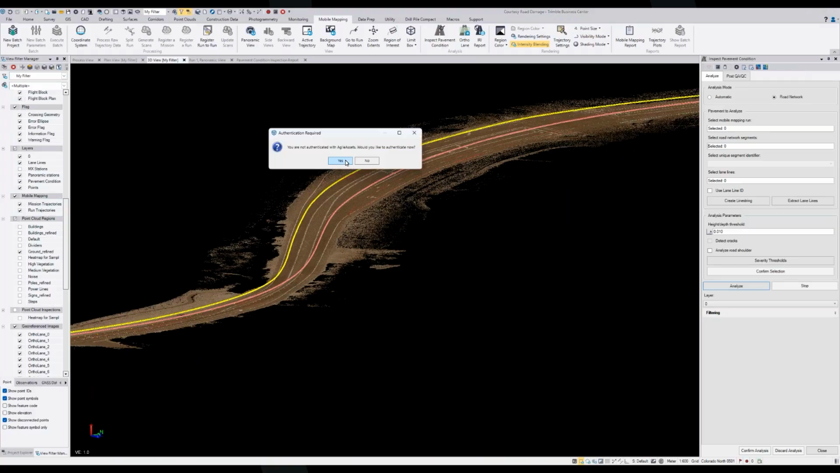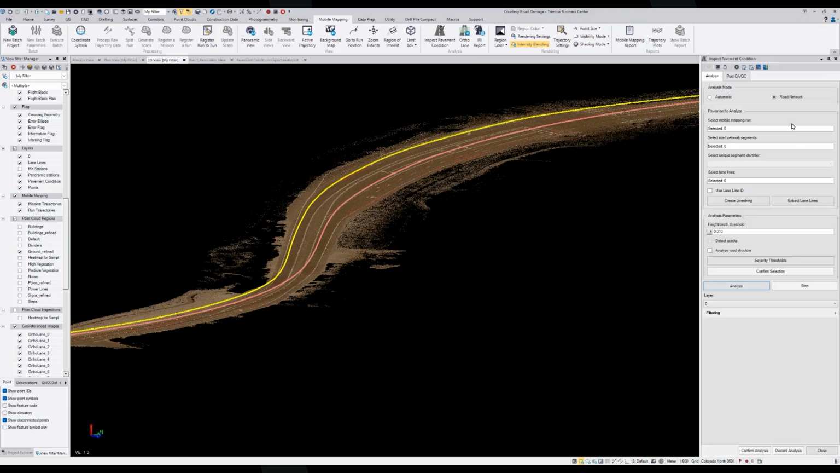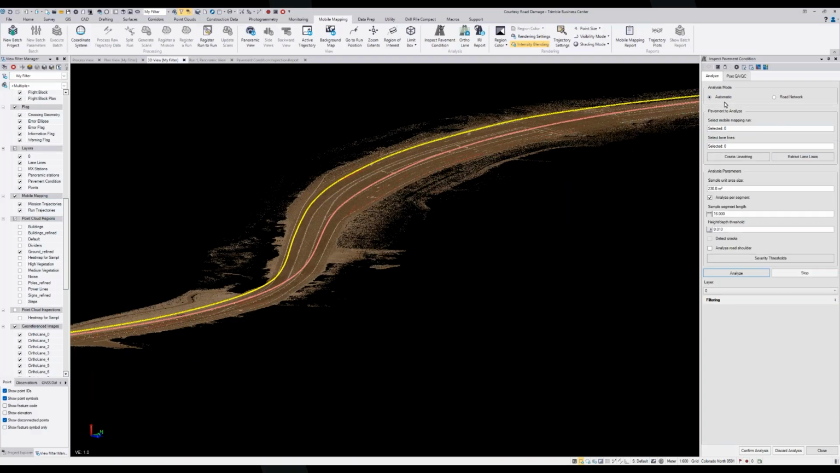I can log in to my AgileAssets URL with my username and password, and I could pull that previous road network information in as the input for the analysis. But just for today, we're going to run automatic because it basically can run with no prior information. So it doesn't need an LRS, so it kind of demos a little easier just by running standalone.